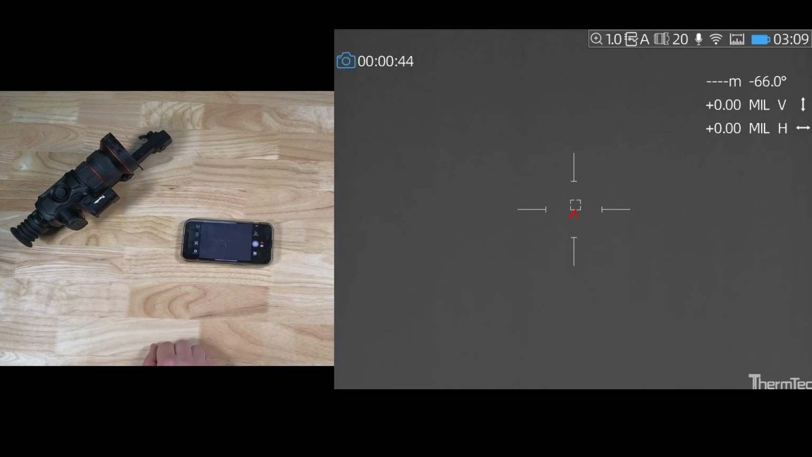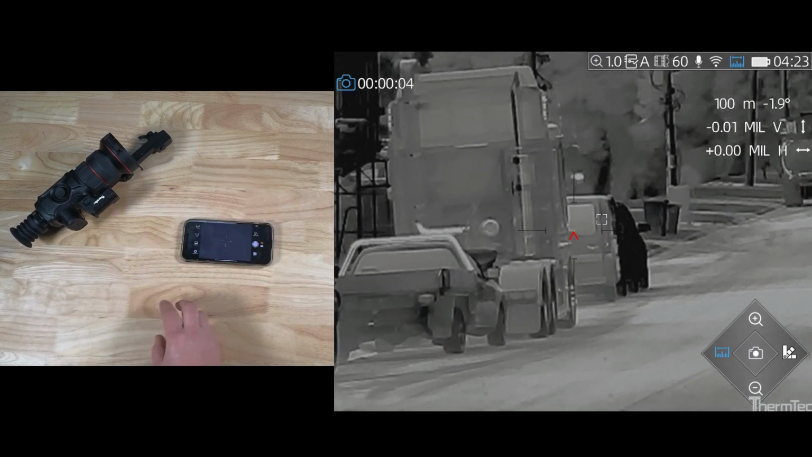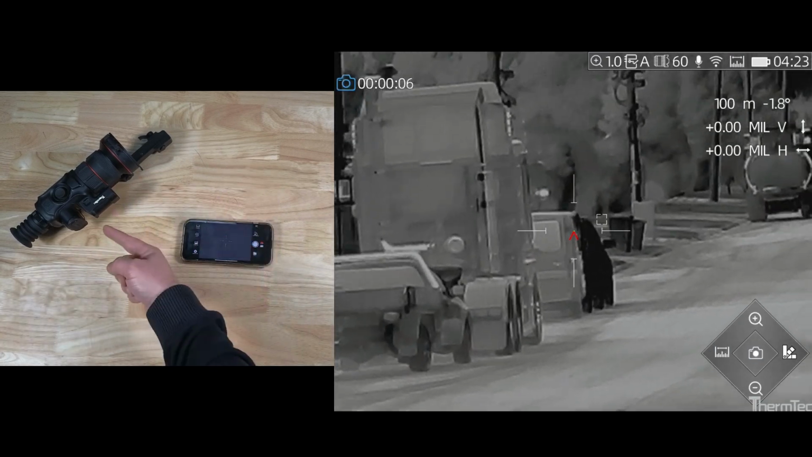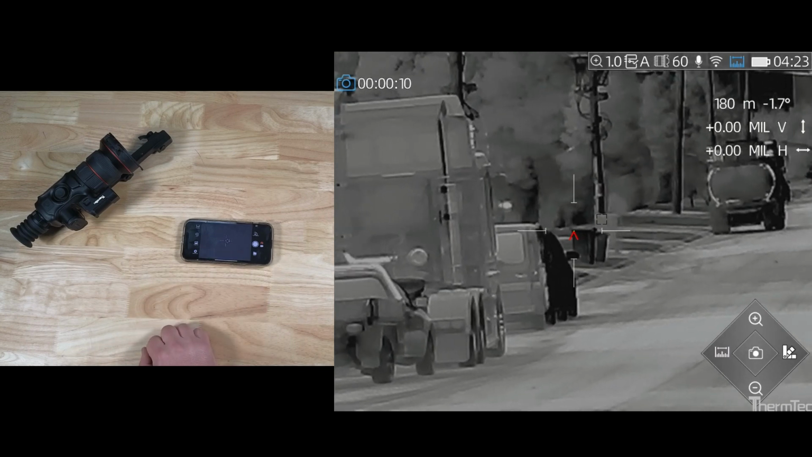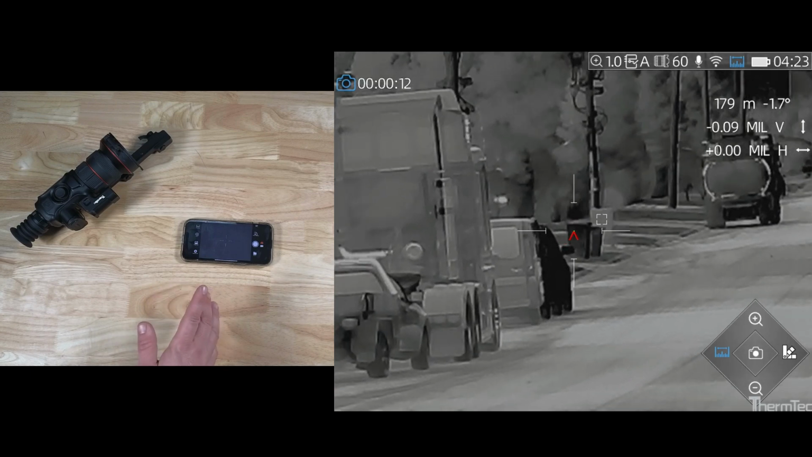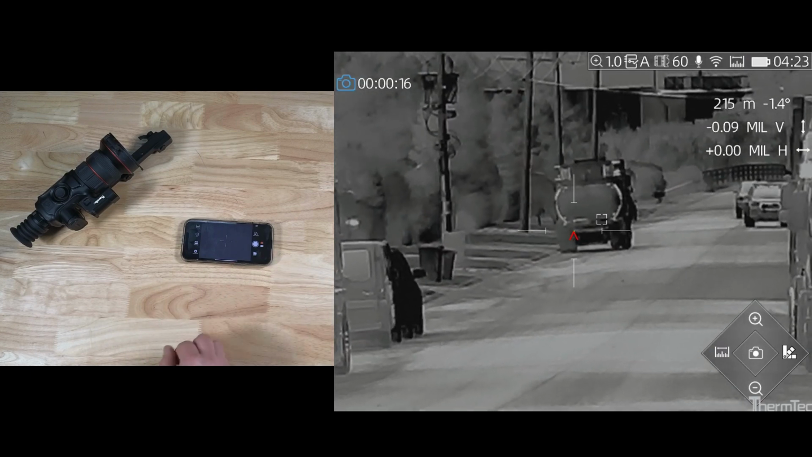So there it is, guys. It is as simple as that. If you change your rifle or change projectile or change ballistics, as long as you've got it in here, it's just zip, upload it into there, and you're good to go. Hope that answers your questions because we get a few of them, so we thought we'd better make a video on it. But that is how you set up the ballistic rangefinder on a ThermTec device.